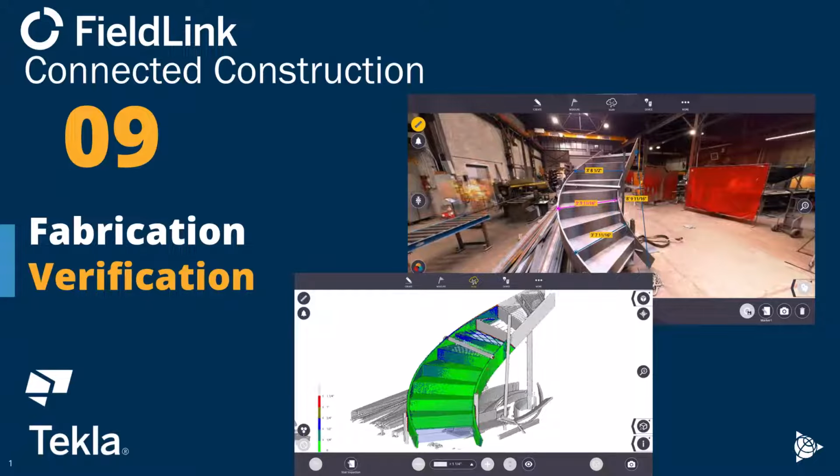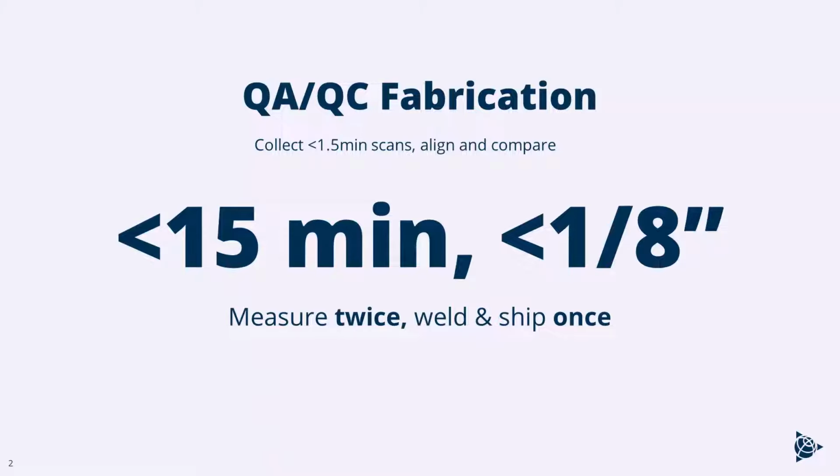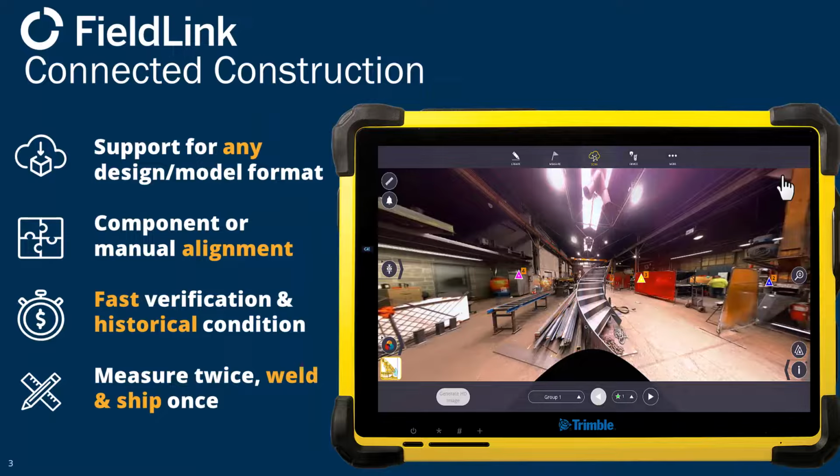This FieldLink tip number 9 is fabrication verification. After laying out complicated assemblies, it is possible to QA/QC them. You'll see how in about 15 minutes we were able to QA/QC the fabrication to less than about 1/8 of an inch. So you can measure twice, but more importantly, weld and ship just once.